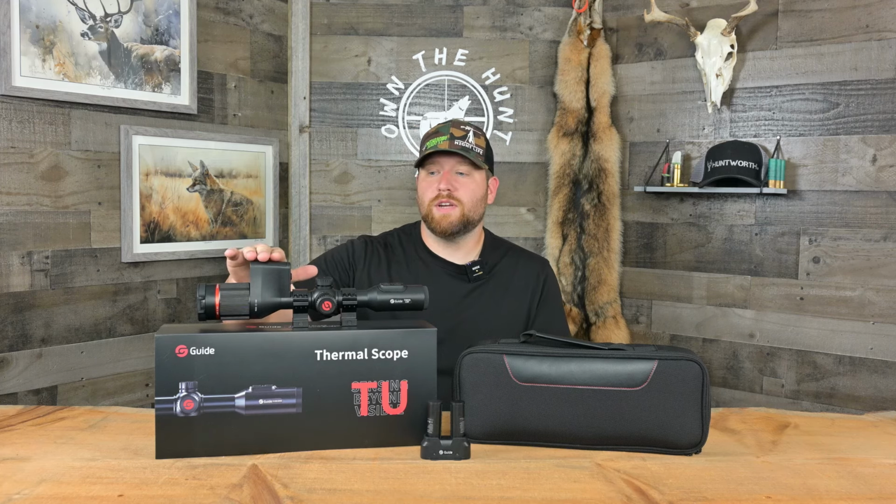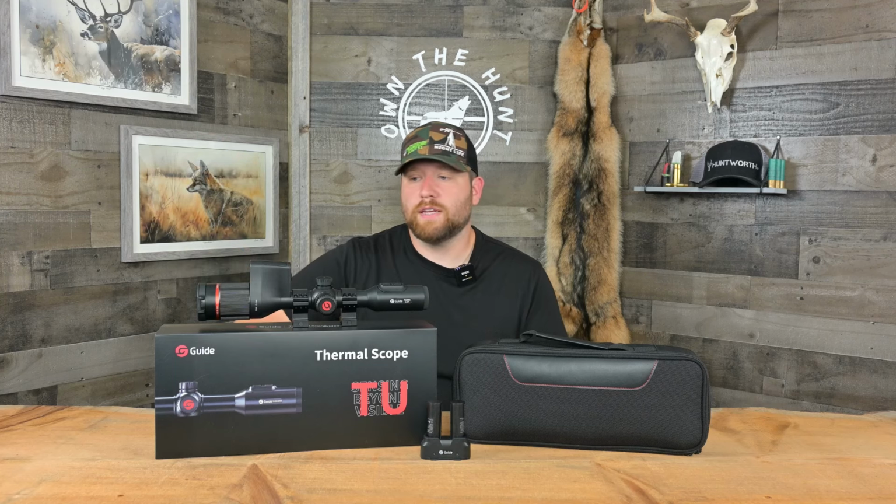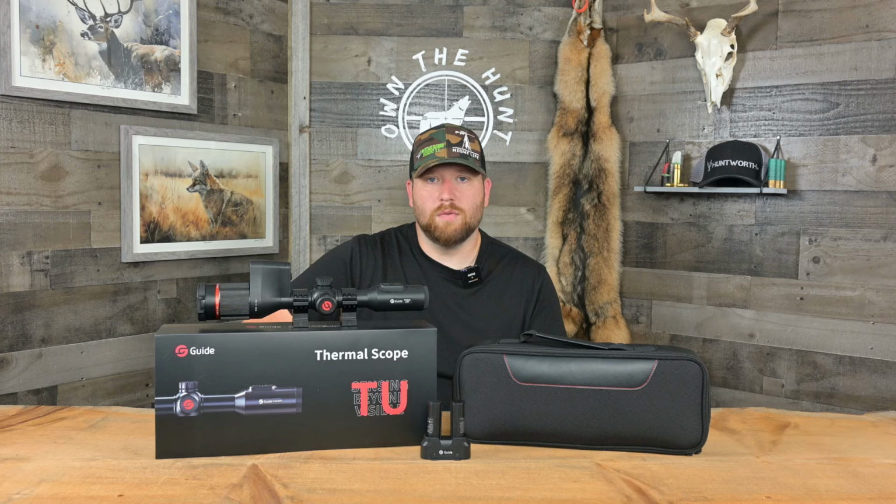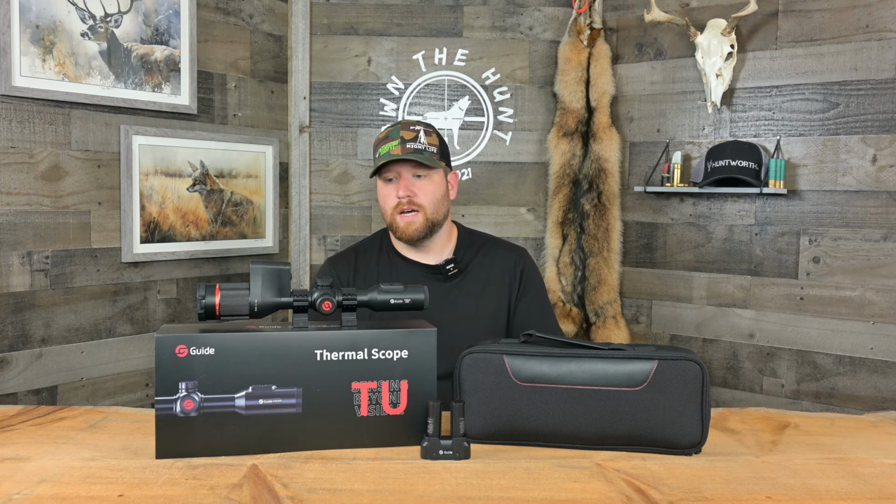So built-in laser rangefinder with a laser detection range or effective range of around 1,000 meters, give or take, depending on, obviously, weather, things like that, but right around 1,000 meters. So that's really respectable. I think pretty much everything on the market is anywhere between 800 to 1,200. So right there in the middle, nicely done.